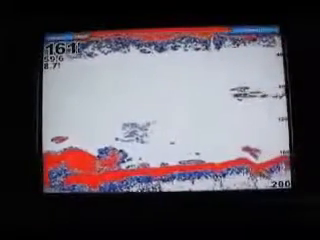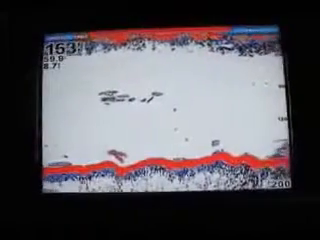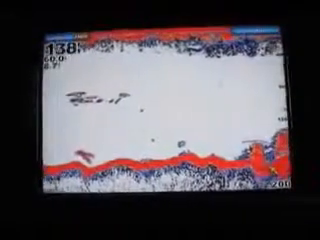If the bottom was very soft, like a muddy bottom, not much of the energy is bounced back, so you get a very thin red line. So a thicker line would indicate rock or sandy bottom. A thinner line would indicate a